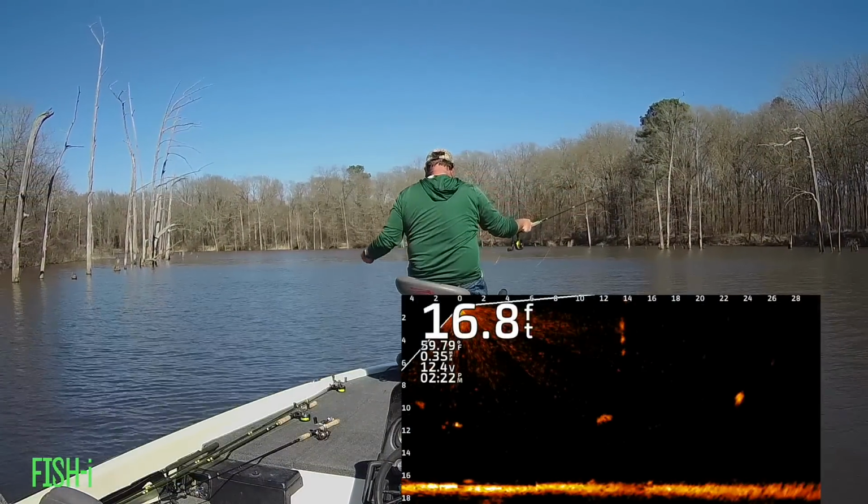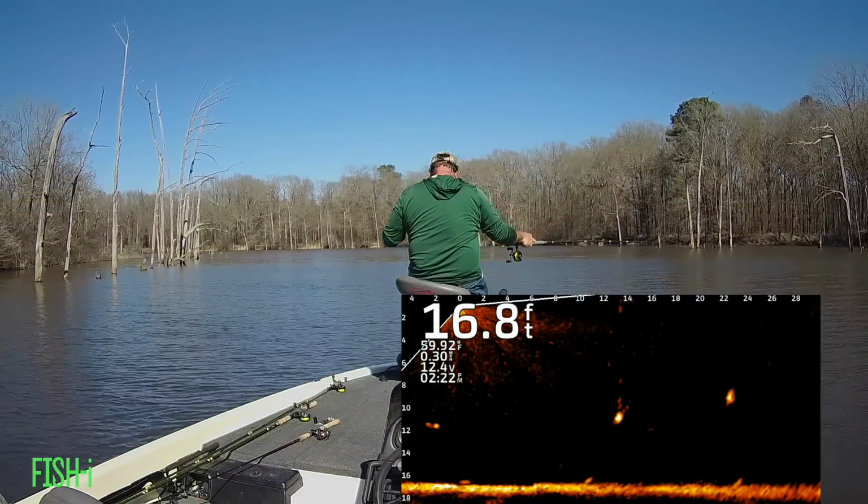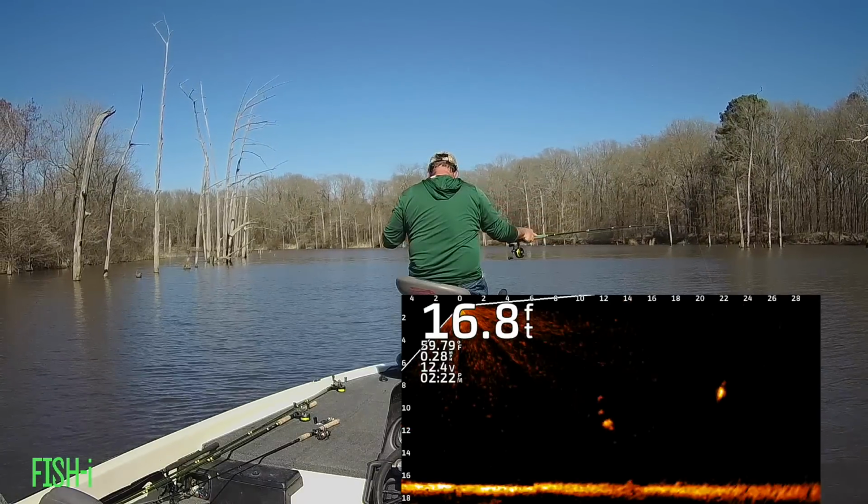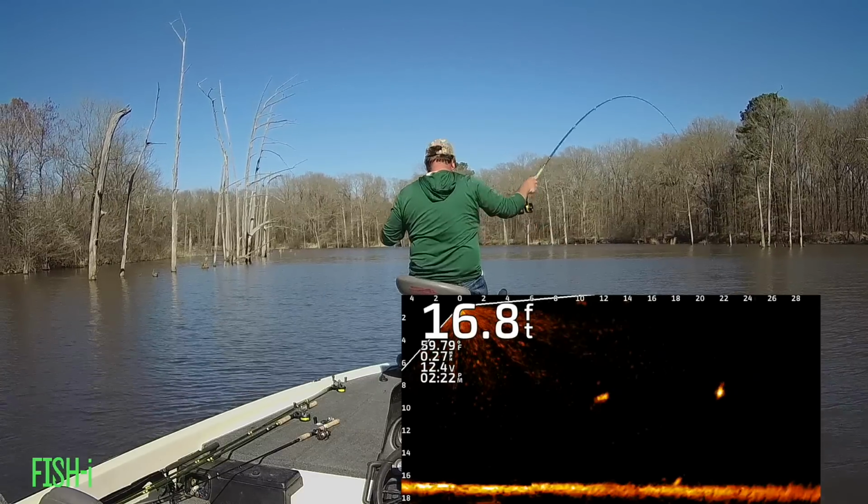Something a little different about this one. He definitely was aggressive towards it, and I found out why. One of those little feisty white bass.